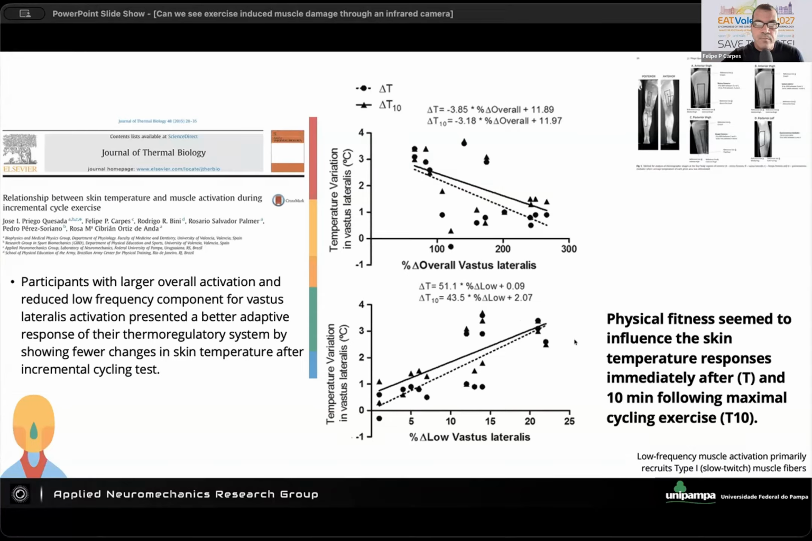But in general, we found that physical fitness could be considered a factor of influence on the response of skin temperature during maximal cycling exercise. And it's interesting because we know that in general, the athletes with a better thermoregulatory capacity will also have better performance.